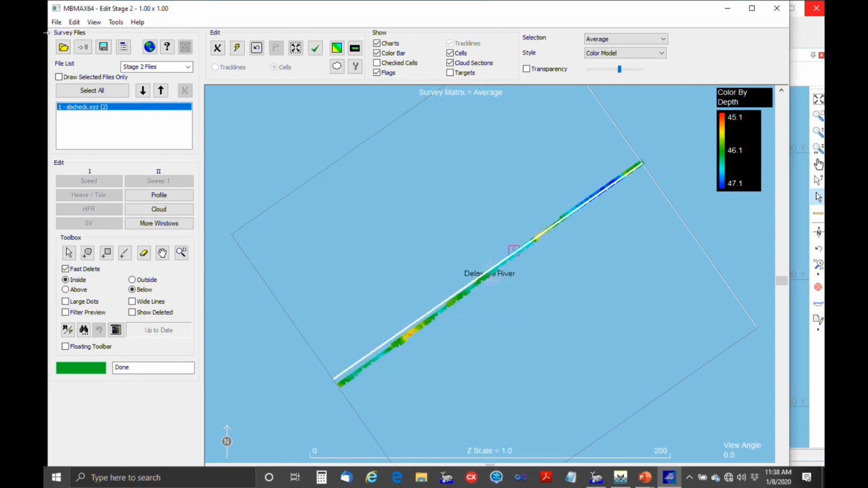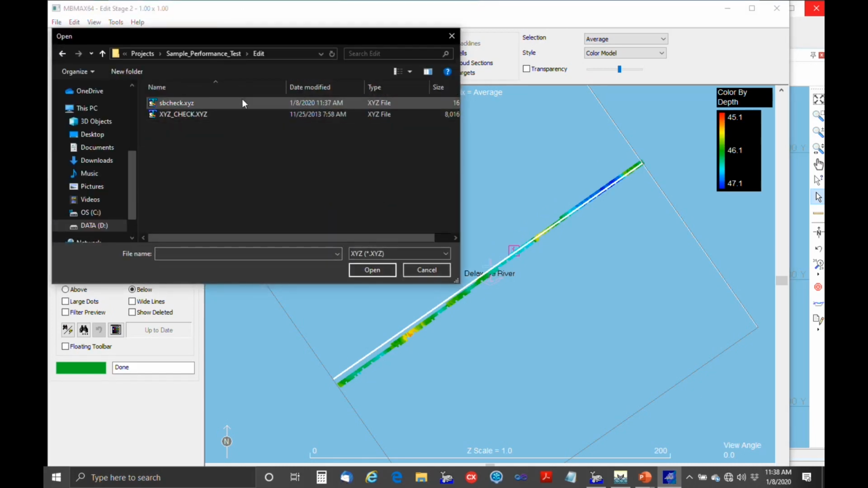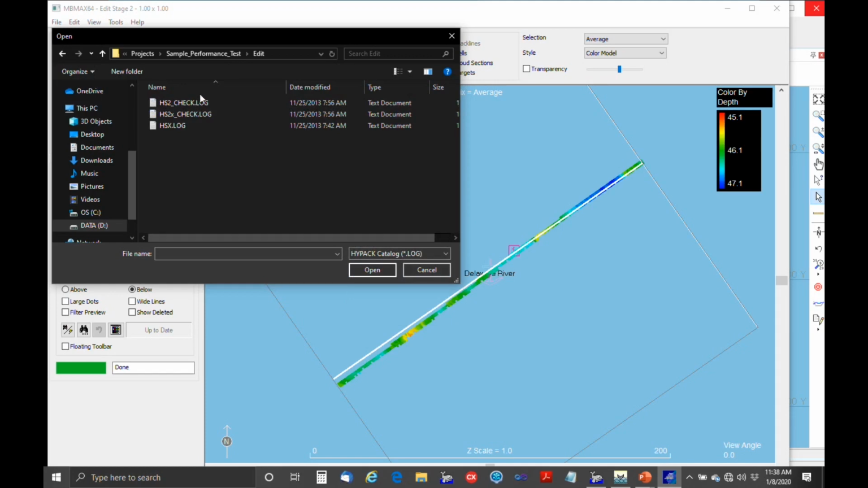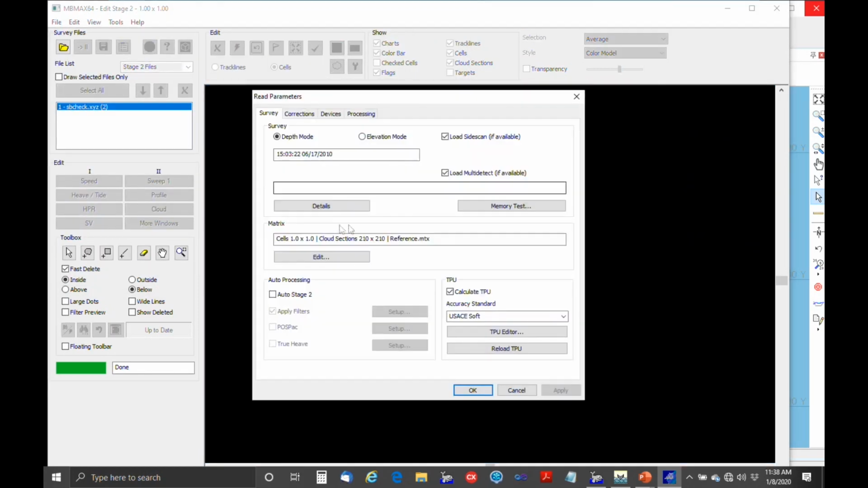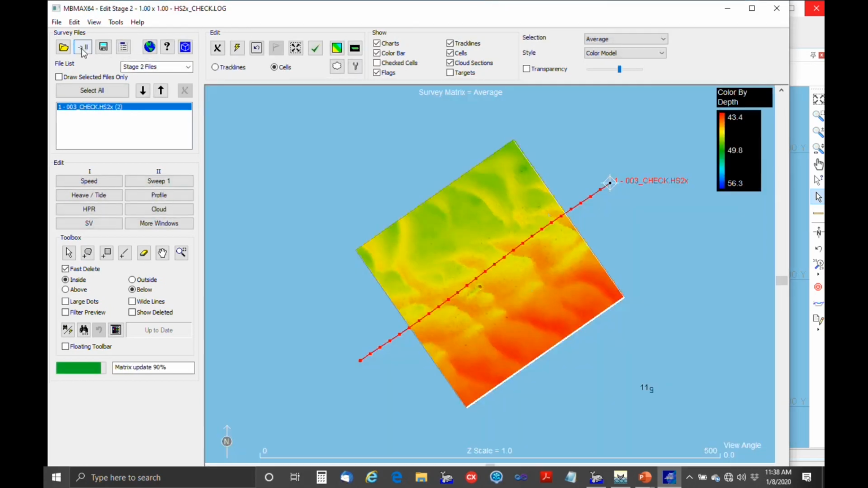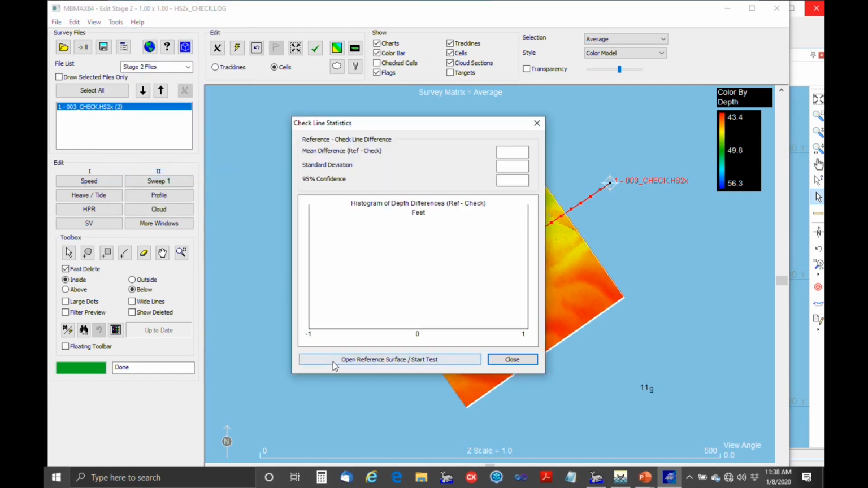If you want to do a multi-beam check line, that's even simpler. We just open up checkline statistics, open the reference surface, and here's the result.